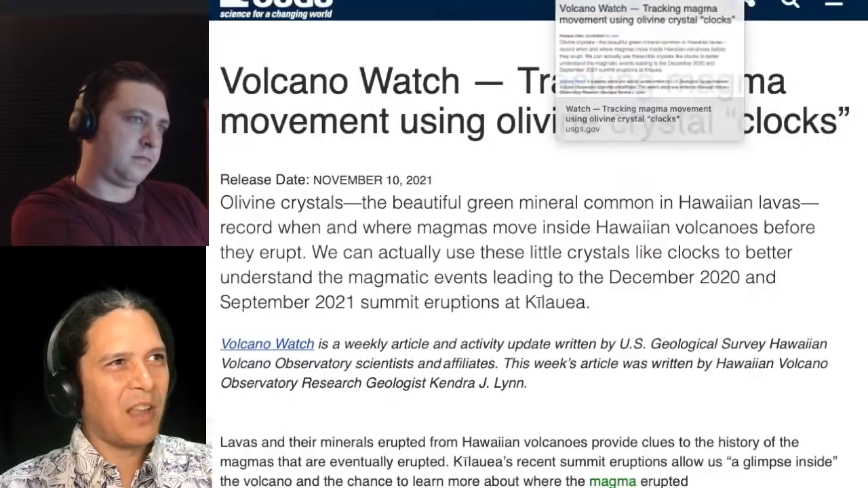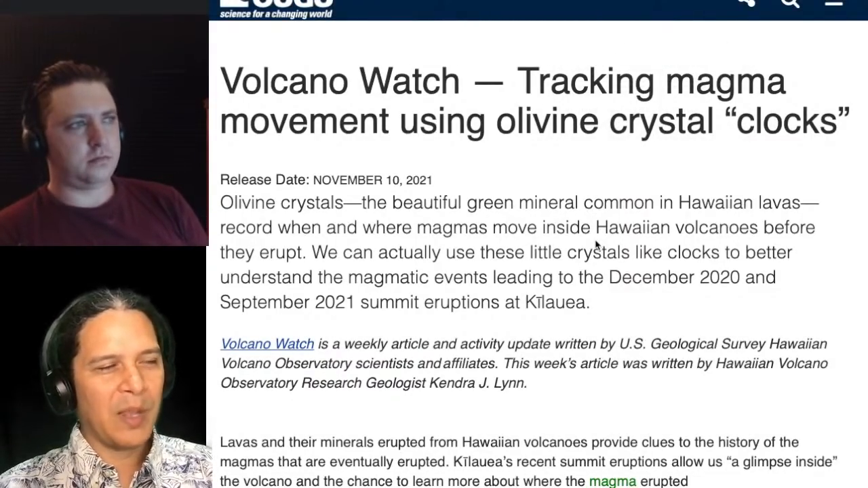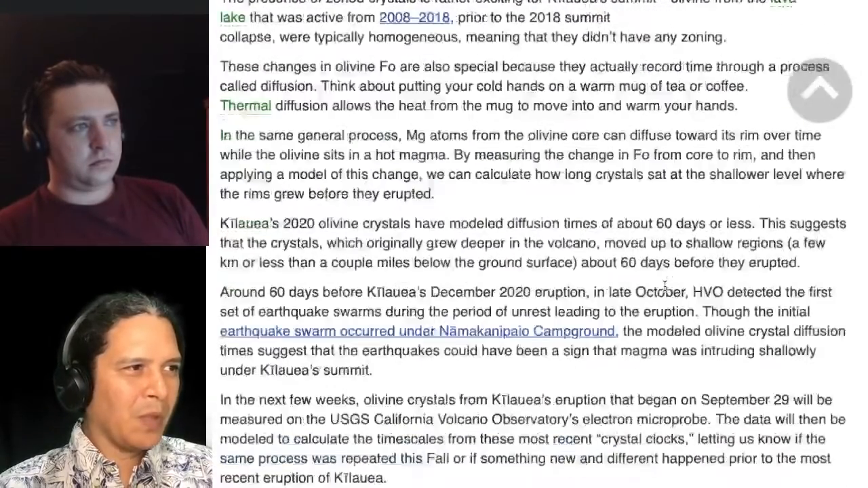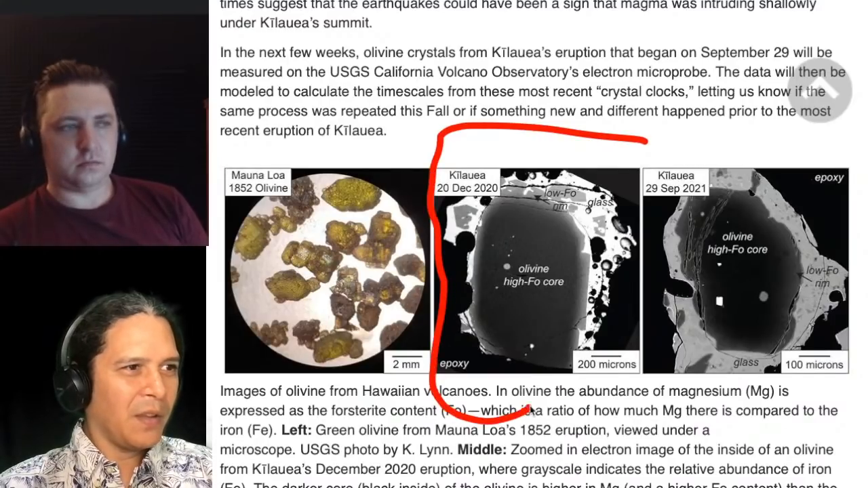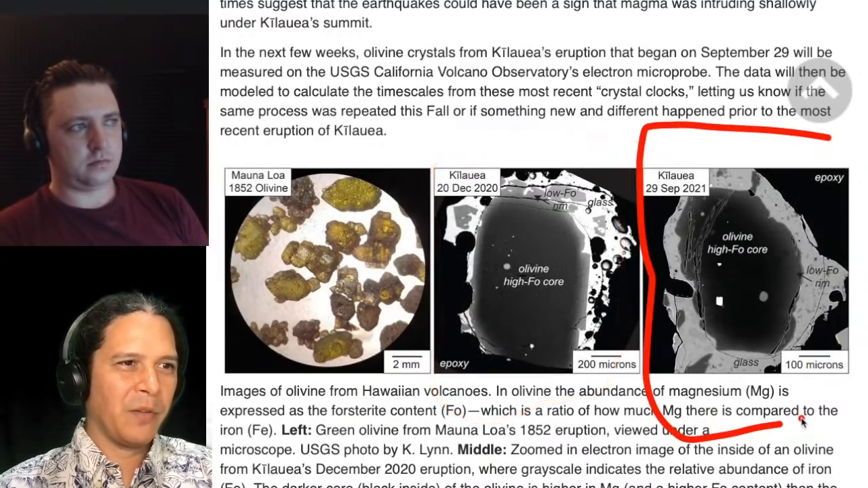And so one last thing to talk about here, because it's more relevant to the eruption today than other weeks, is a Volcano Watch this week, tracking magma movement using olivine crystal clocks. Not to read through it entirely, but there have been samples collected of olivines. This is from the December 2020 eruption, and this is from our September 2021 eruption right through here.